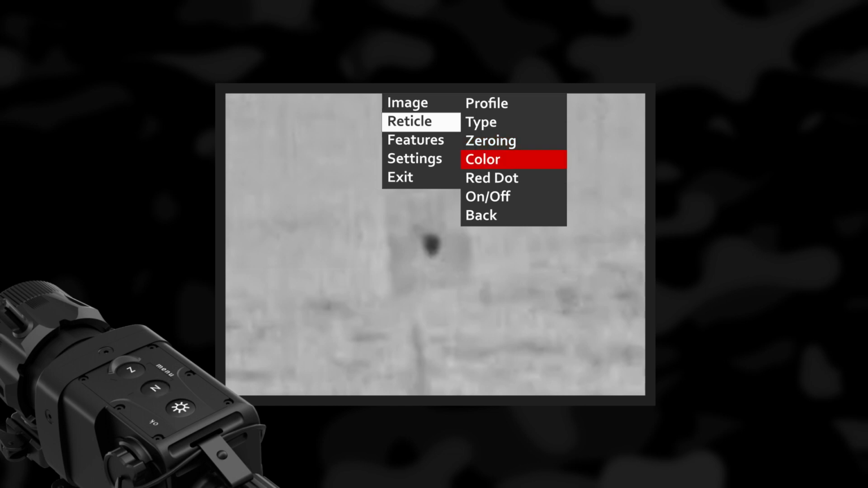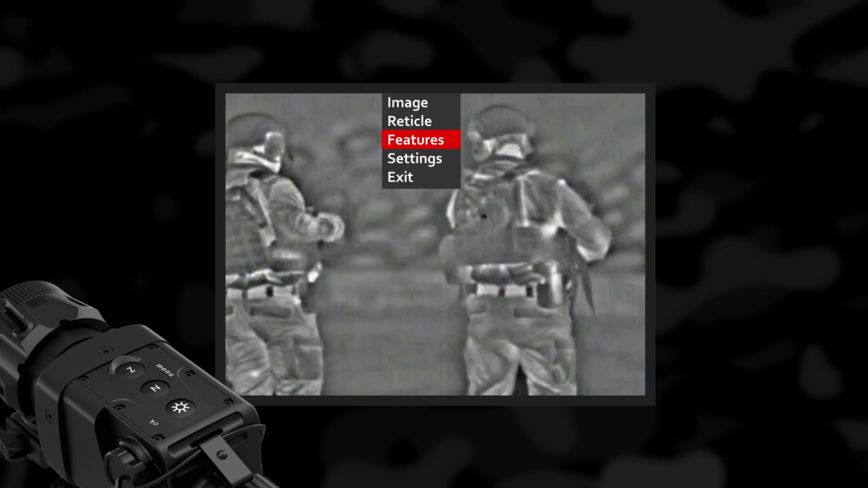Color. Color changes the reticle color between white auto, white, gray 1, gray 2, gray 3, gray 4, gray 5, black, and black auto. Red dot switches on or off a red dot marker in the center of the reticle. On-off. With on-off, you can disable or enable the reticle. Features menu.